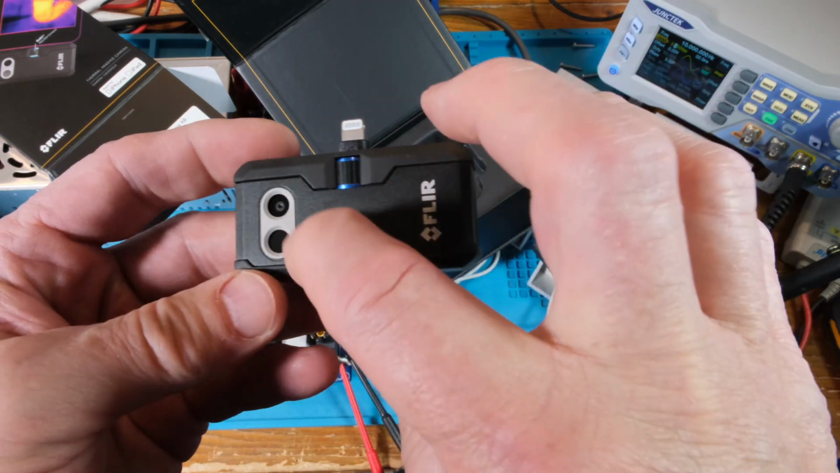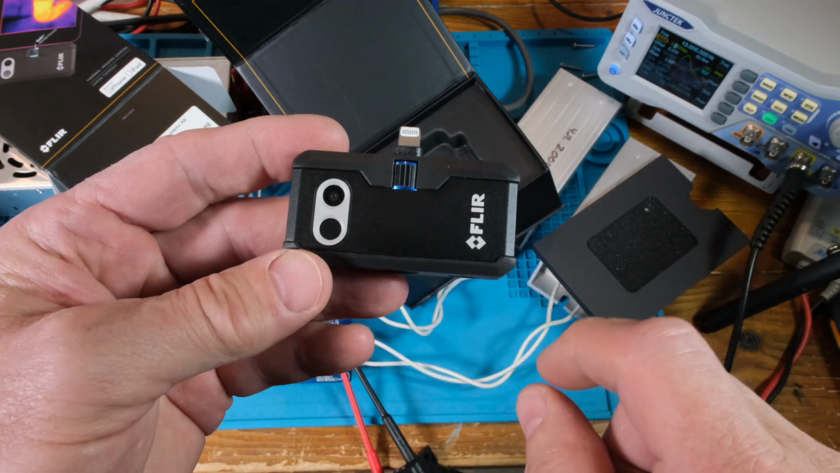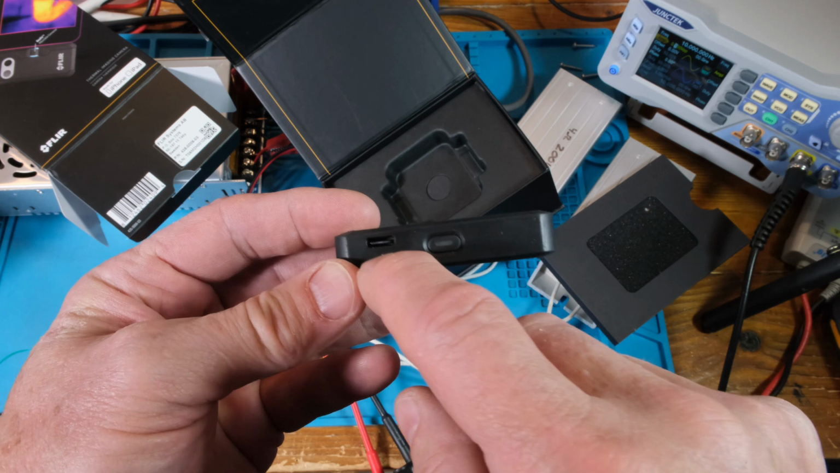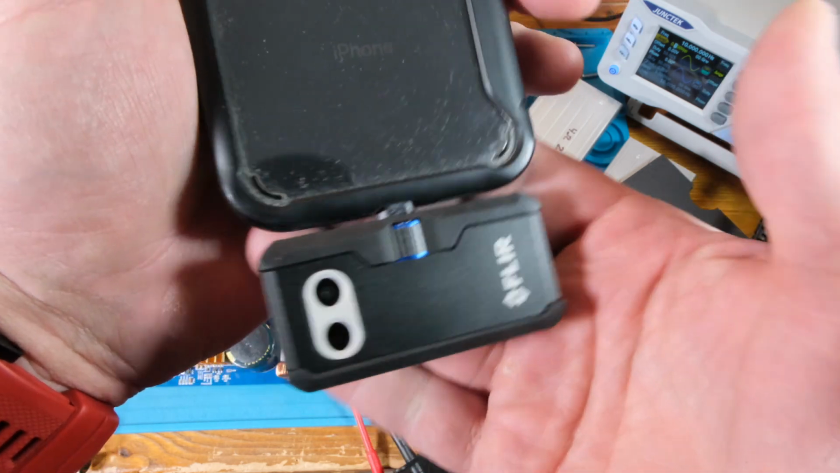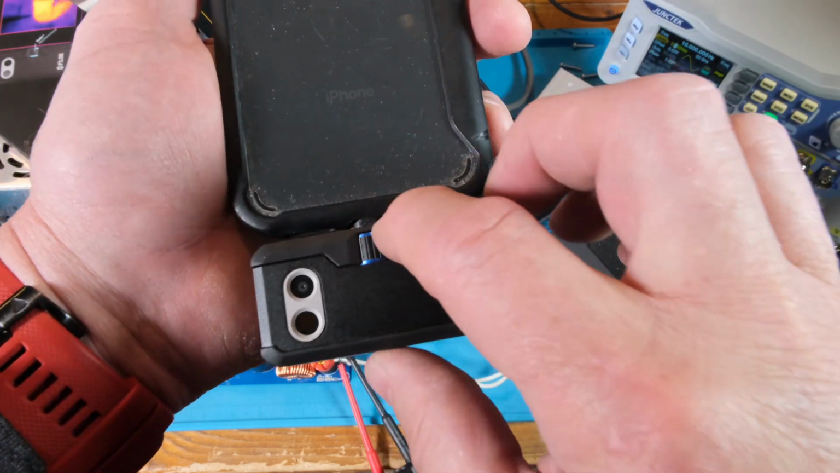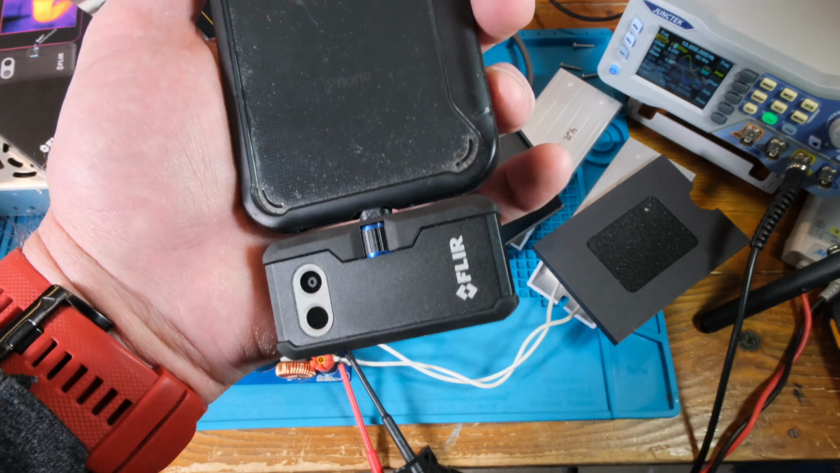So the two lenses, I think this is the thermal imaging. This is the one for the pictures, the photographs. So there you go. And then we have an on button and a charge port here. Now, with this telescoped all the way out, you can see there's a gap, so it easily fits through my little rubber case here, and even a thicker case it would fit, it looks like.